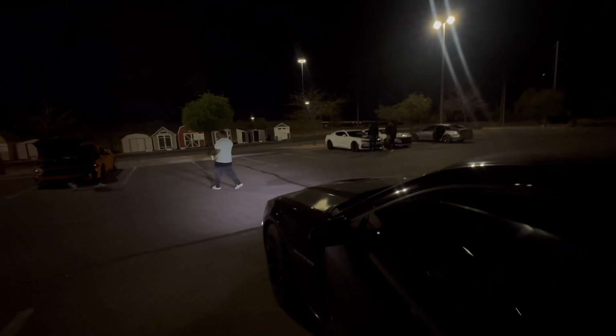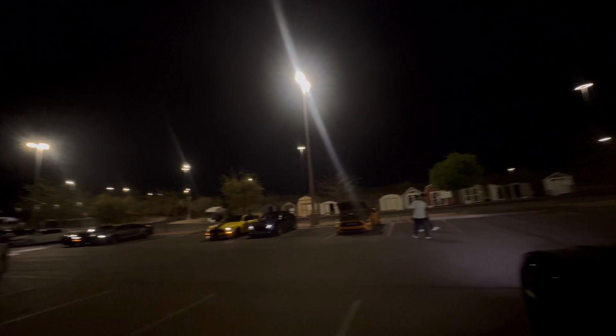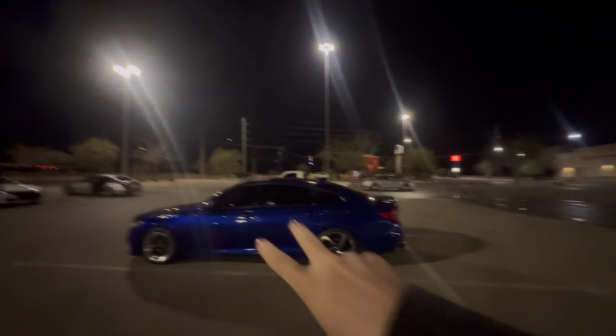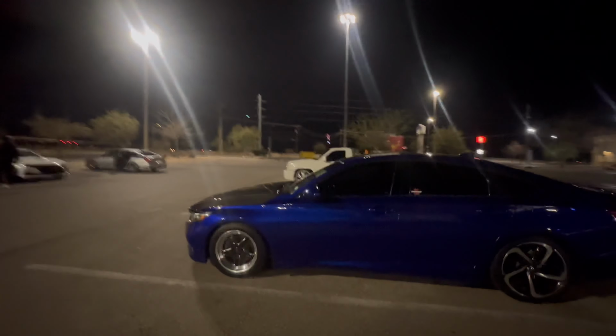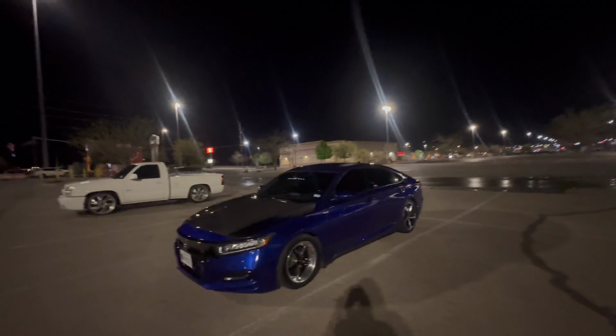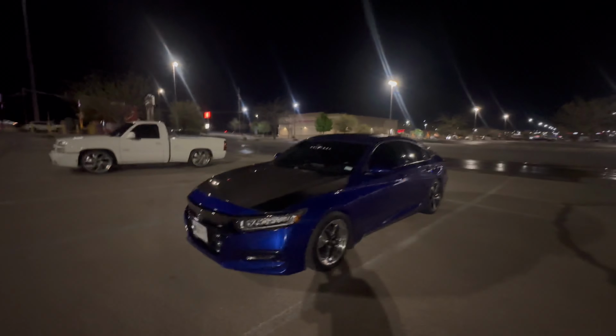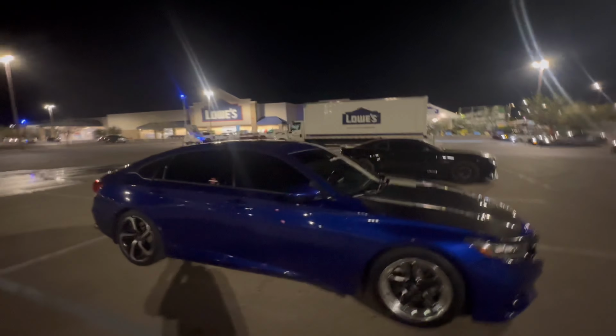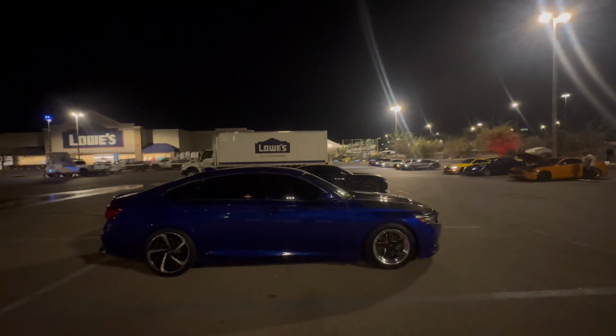Yeah, so we're about to head out. Not taking my car. I'm riding in one of the fast boys' cars today. Riding in my boy Chris's Accord. This thing is nuts. But yeah, we're about to be passenger princess in this. This thing's fast. It's a big turbo and everything. Hopefully we can get some footage in this. So we'll head out right now. I'll pick this up right now.